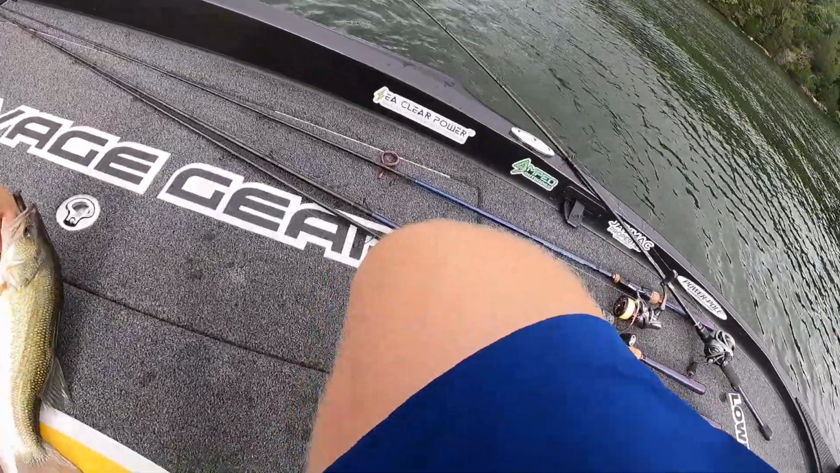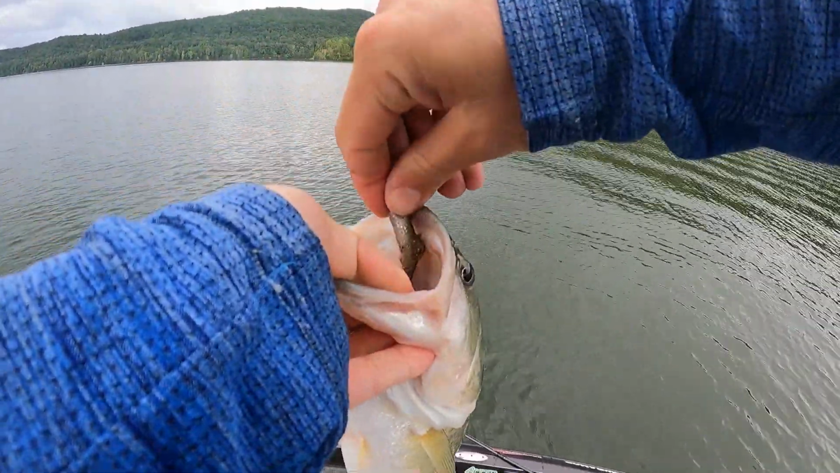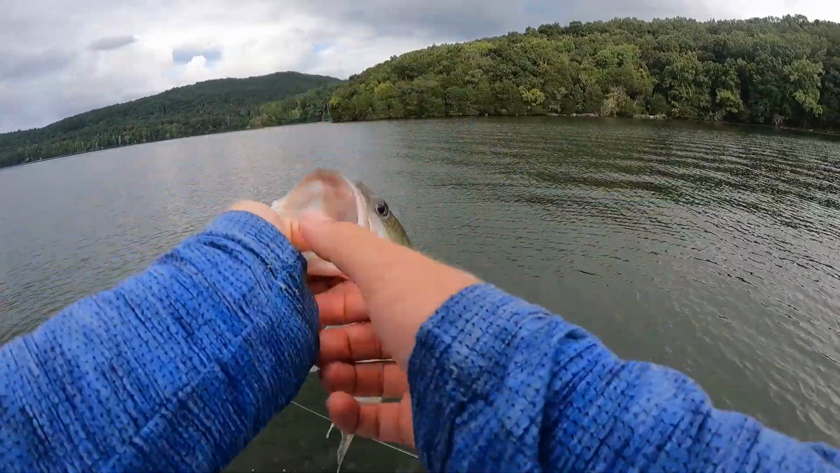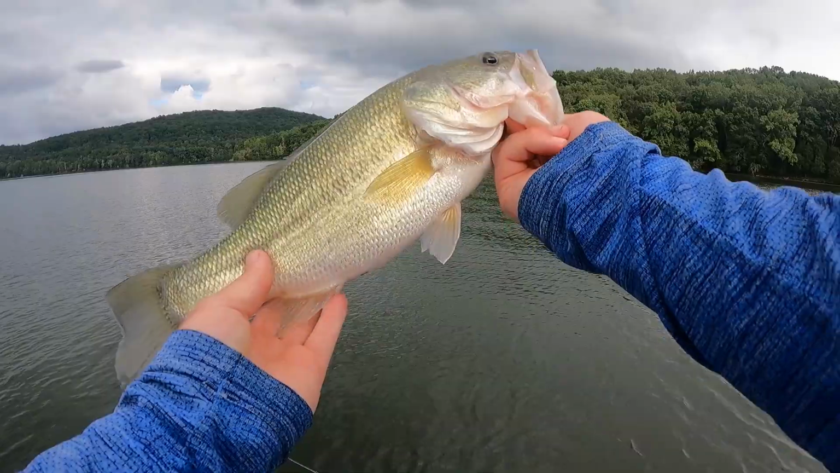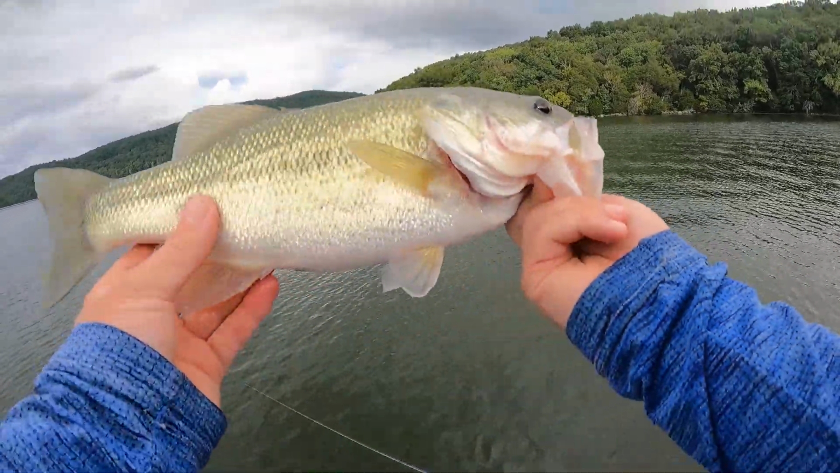Another little chunk on the Ned rig again. They just came up busting here, and I grabbed the topwater and I had one smoke it, but it fouled it up, and then they didn't come back for it. But definitely chasing baitfish around. That's a solid chunky one, probably 2 1/4. Nice healthy fish. That one doesn't look like it's been caught before.